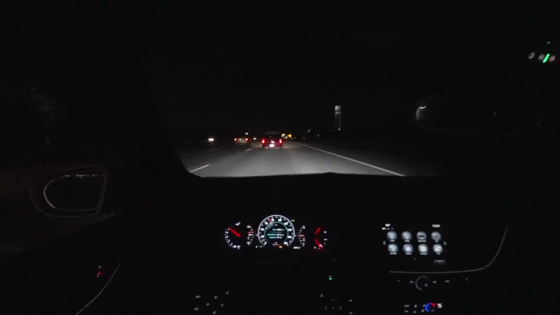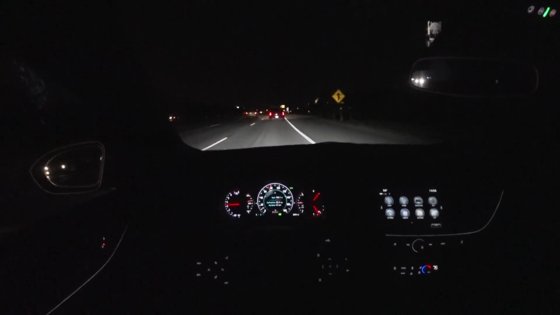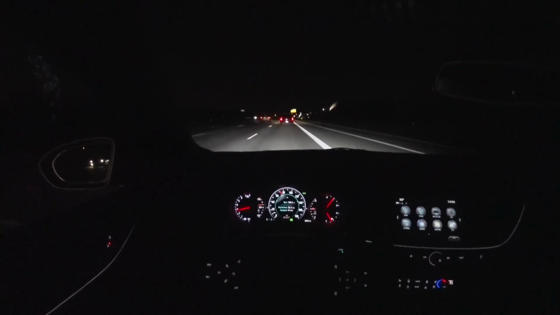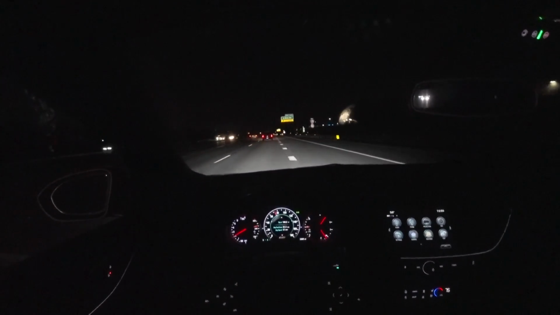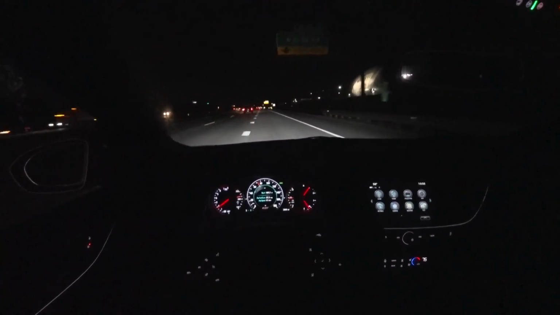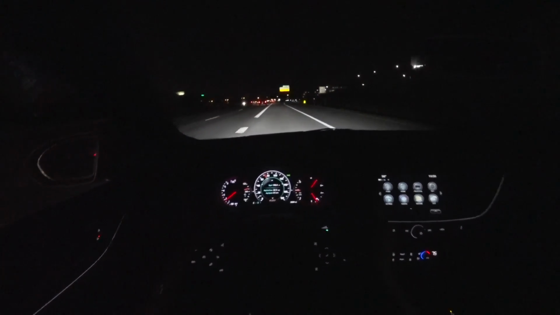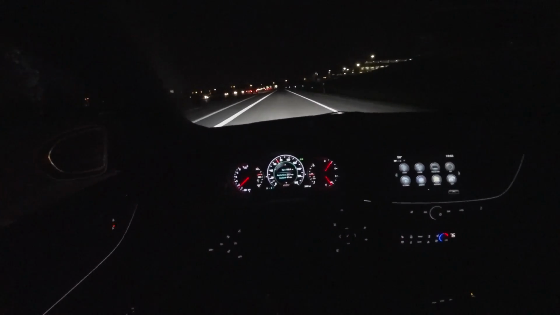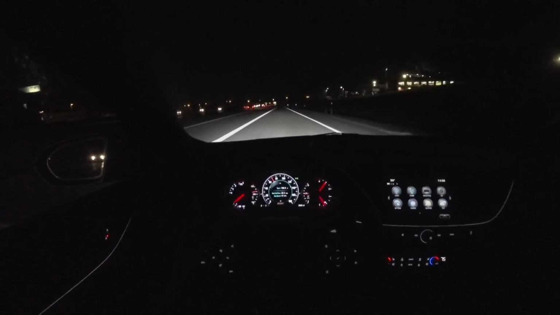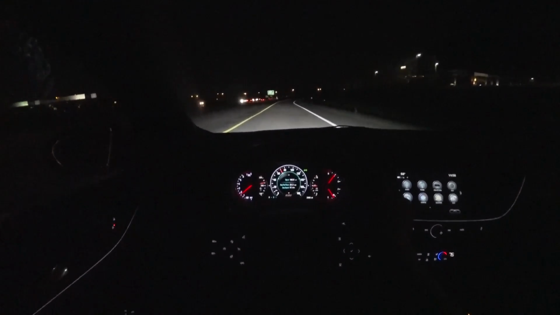Probably one of the most satisfying things about this GS from a performance standpoint is just the engine and transmission and how quickly it shifts between gears. It pulls up to redline and just really smoothly but fast shifts between gears. It's fun. And the other highlight I would say is the ride quality. This thing rides great. There really isn't a compromise here with the adaptive suspension.